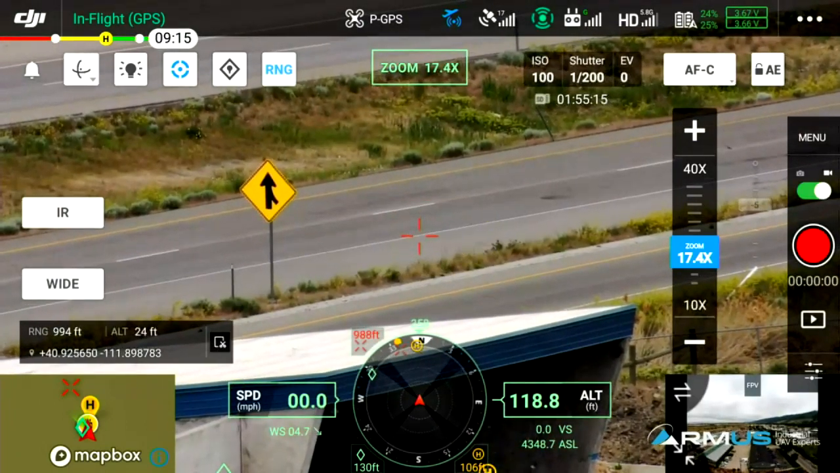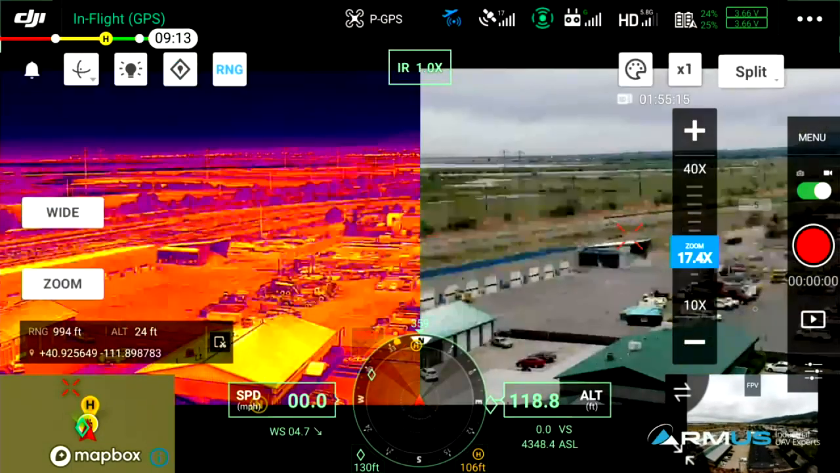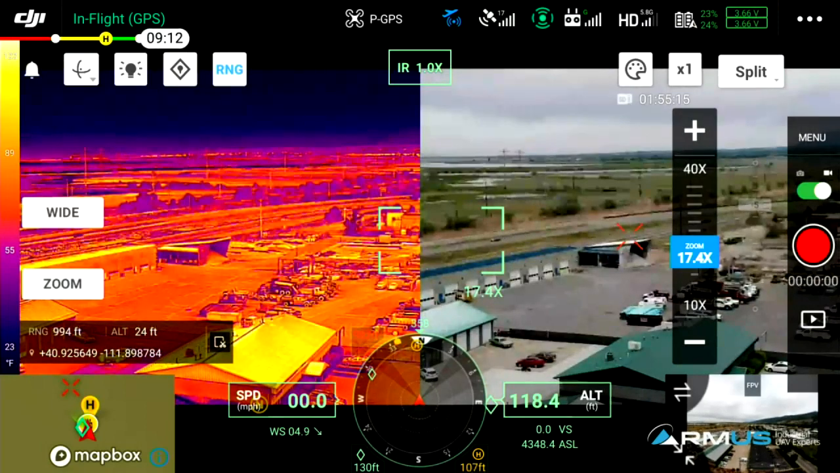What about the thermal and RGB? Jake just said to talk about it. Oh, we just did that. Yeah, we can see that. We just jumped back here to the split view.